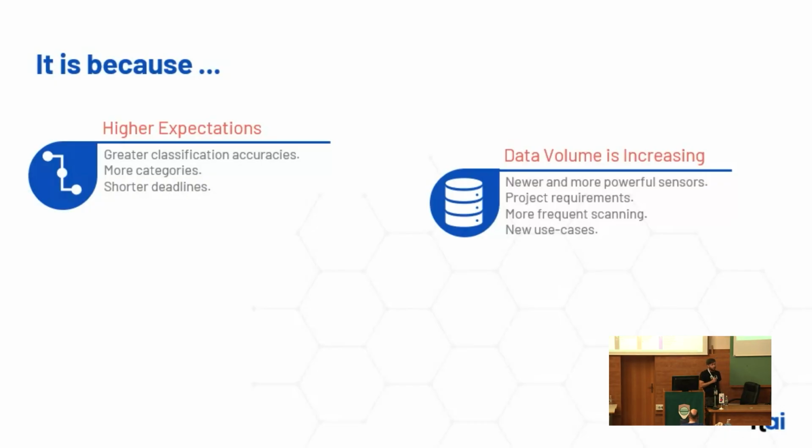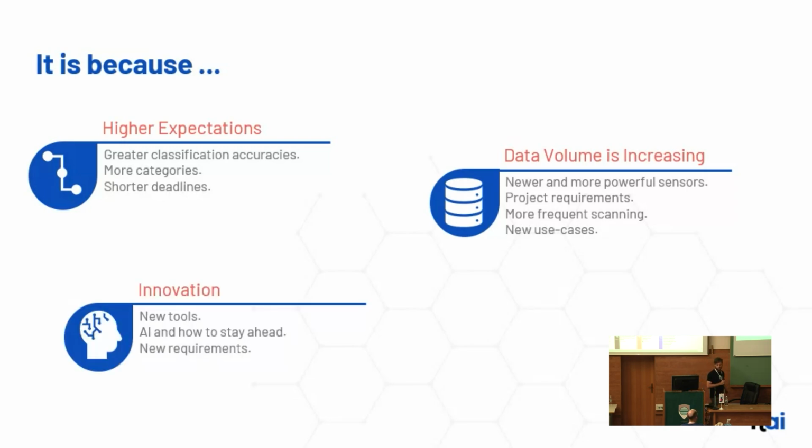Then a good thing for end use cases is that we have more frequency. A lot of times we already see cyclic projects that repeat, let's say, every 3 years, the cycle of LiDAR scan of the entire nation. And then there are also new use cases which require higher point densities.